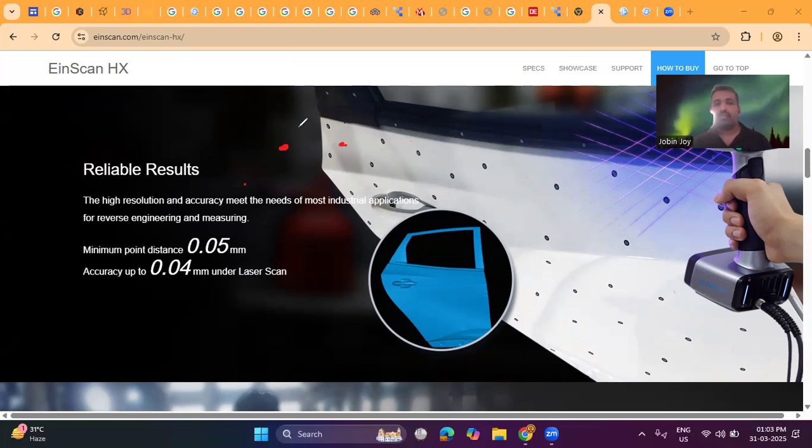So the minimum point distance is 0.05 millimeter, and the accuracy is up to 0.04 millimeter under the laser scan. This is applicable for reverse engineering, 3D printing, CAD CAM, etc. We can also use it in healthcare. For example, we can scan in the field of healthcare so that we can create prosthetics.